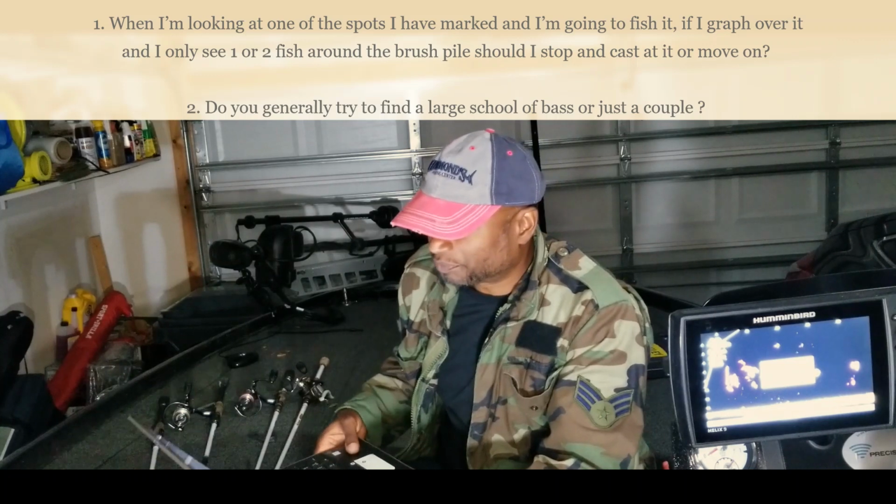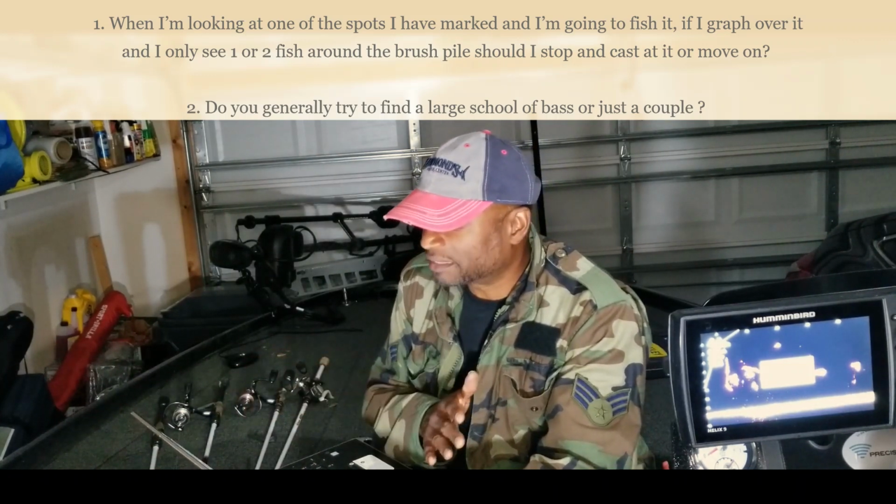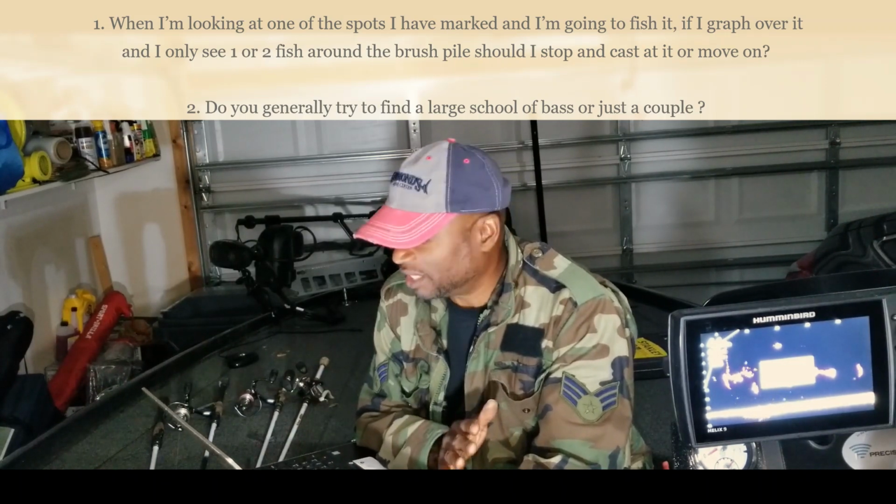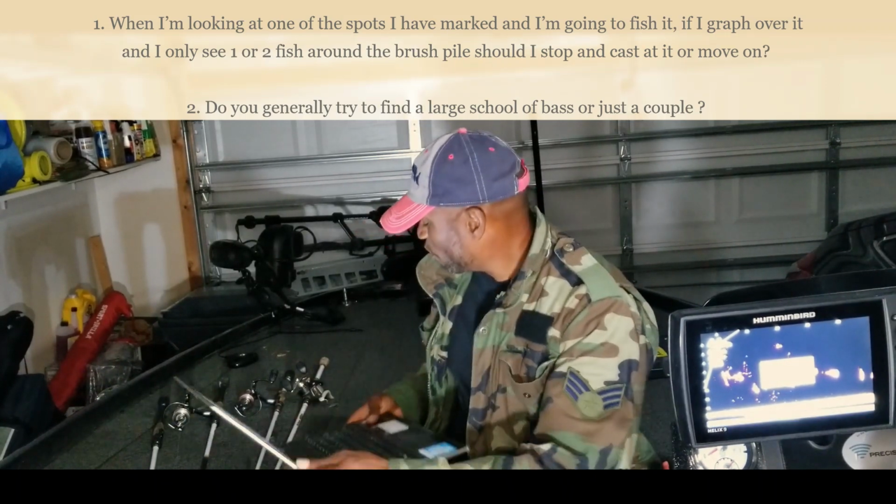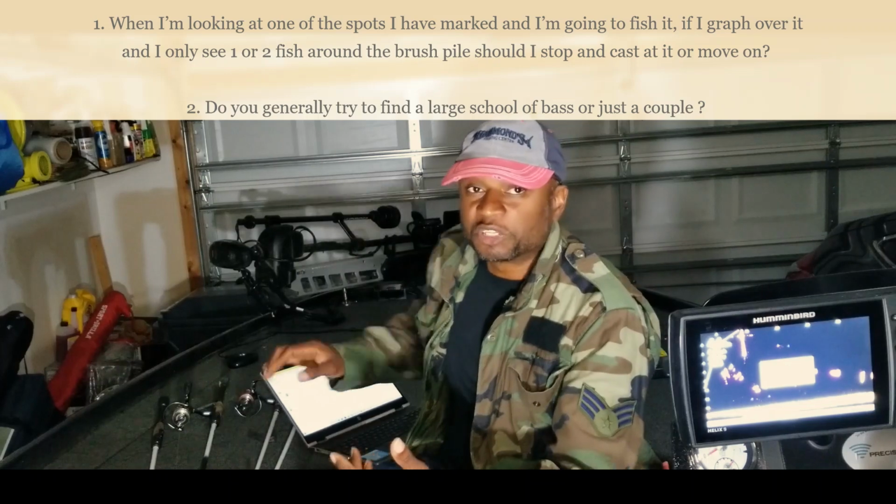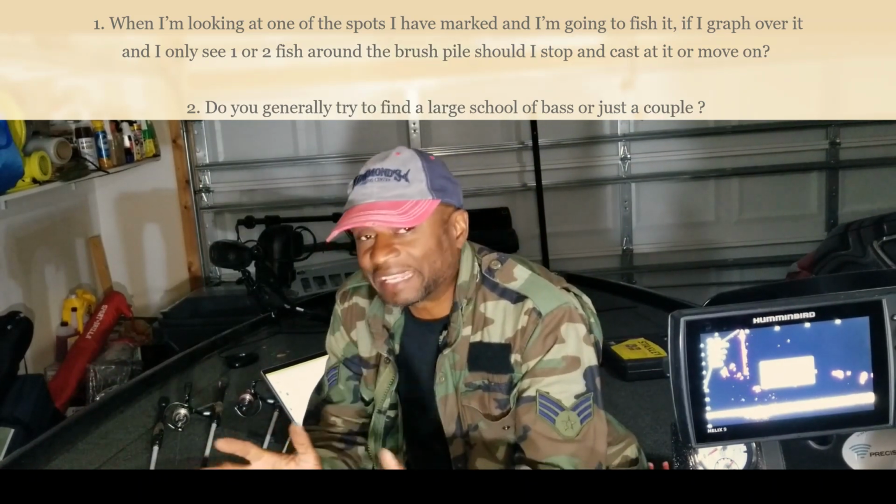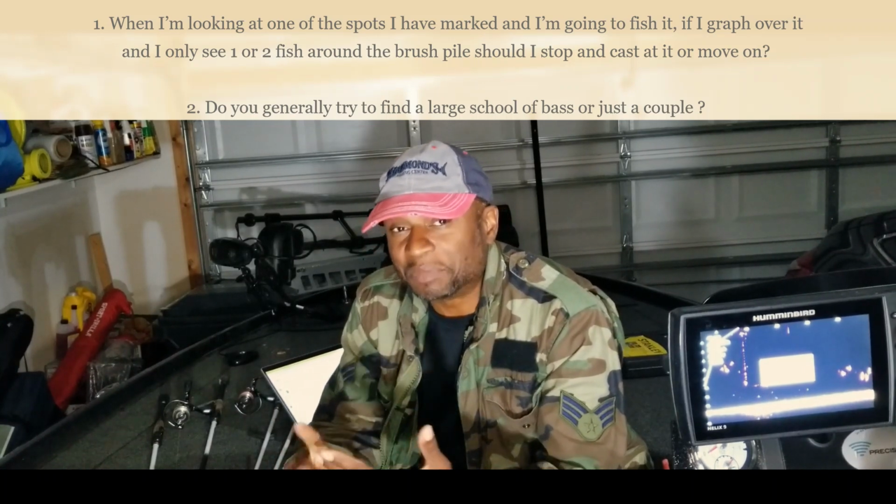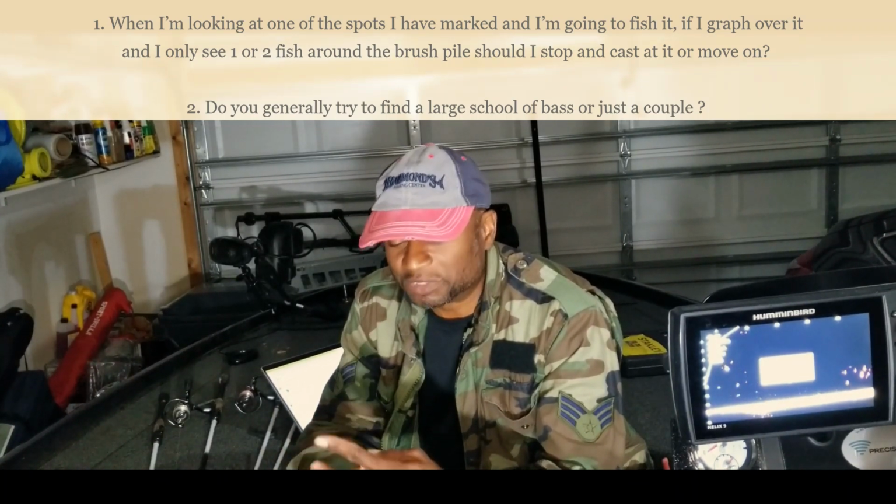All right, so the first part of the question, basically, if you graph over something and you notice one or two fish on the brush pile. For me, what I generally do, and I guess things have changed now with not only 360, but now Mega Live comes into play.